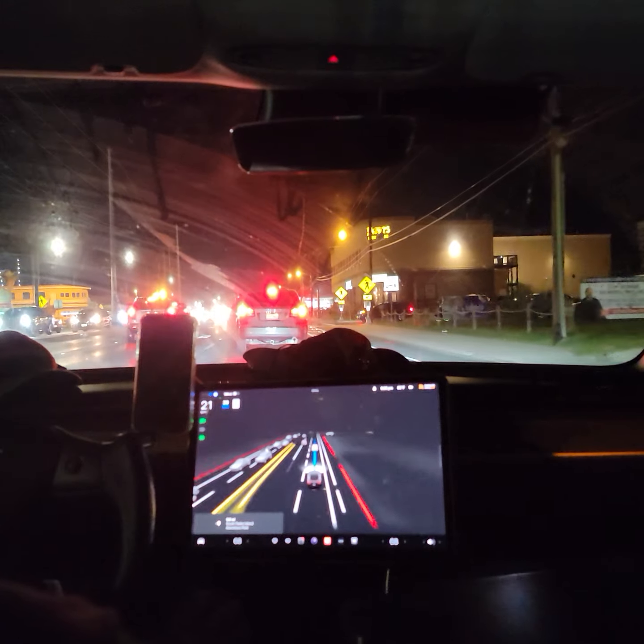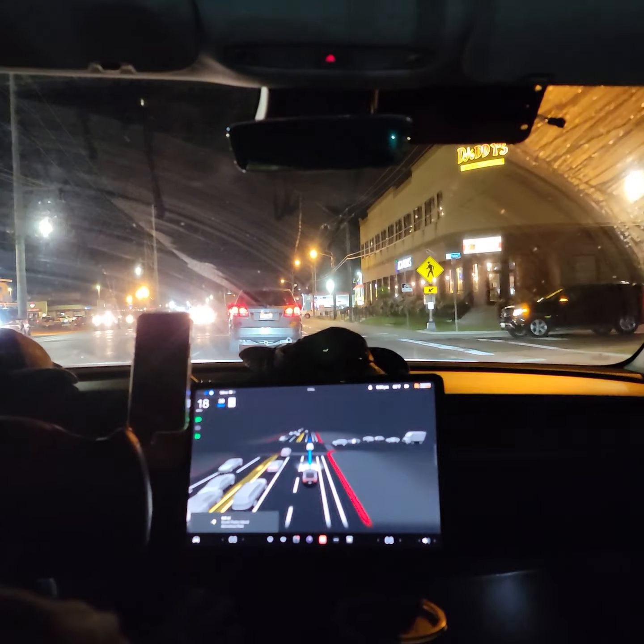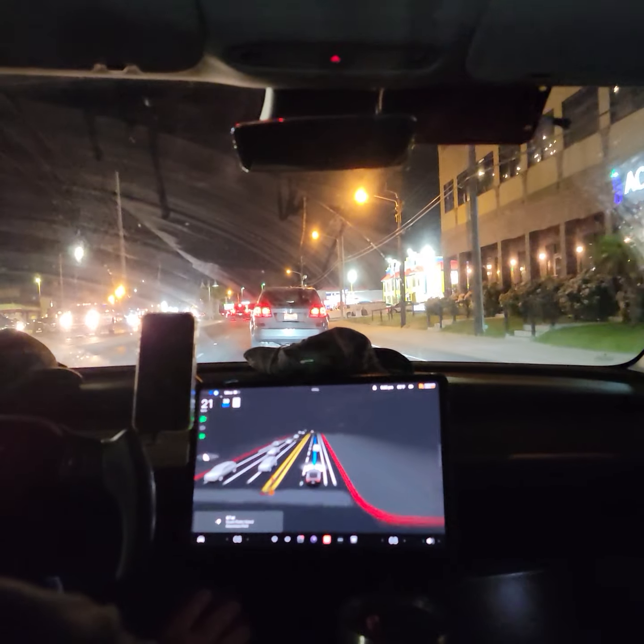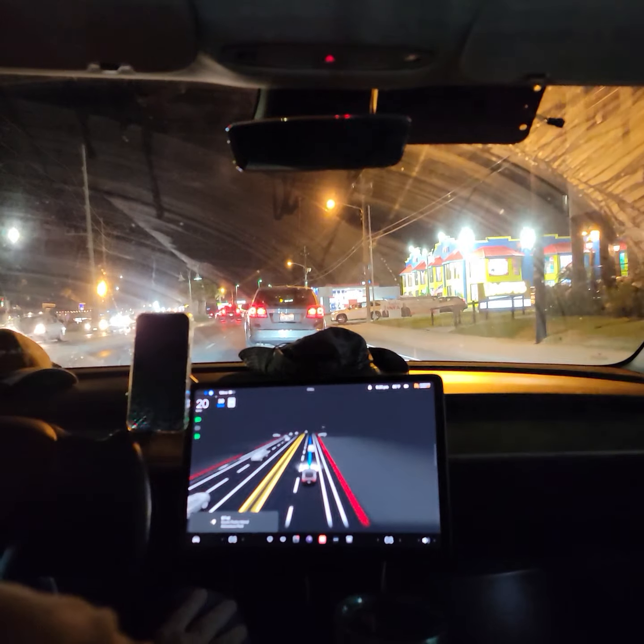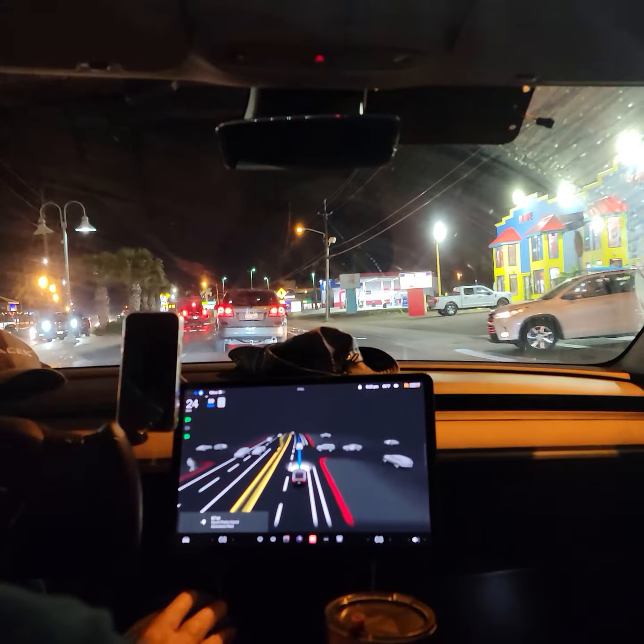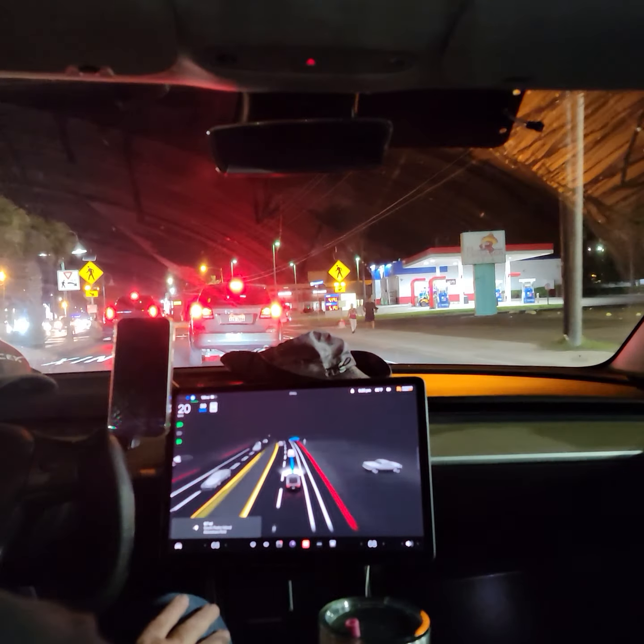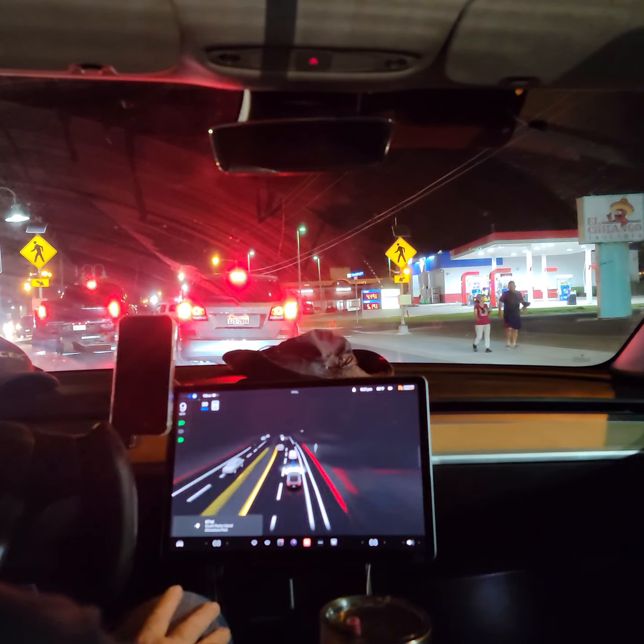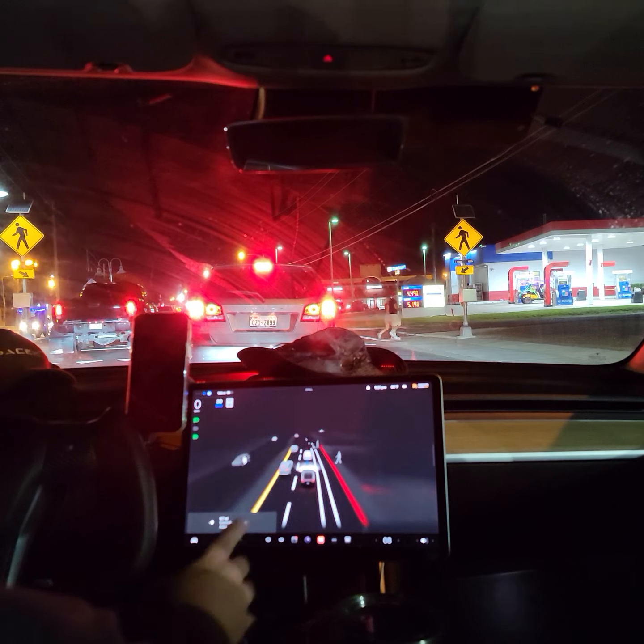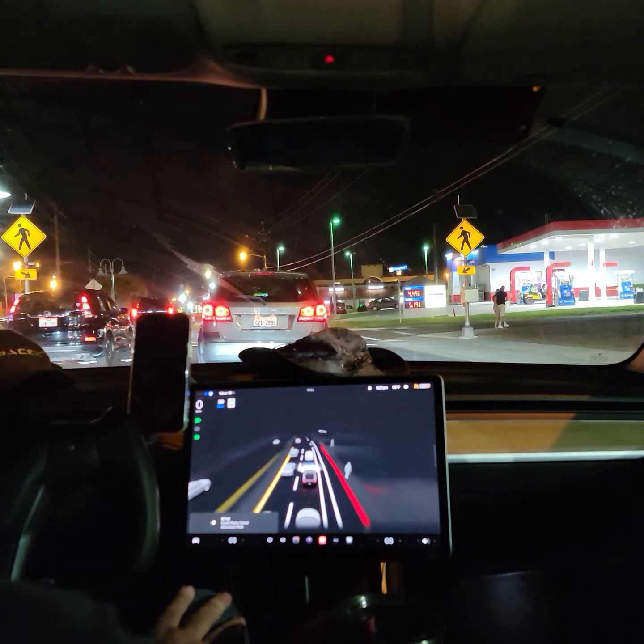And seeing some of those people in the intersection there on the median. Did good checking to make sure nobody was in the walkway. But it's definitely visualizing a lot of these vehicles coming the other side. We have flashing lights on at the crosswalk. People running across. Did it see them? Yeah, it sees them over there, which is good.